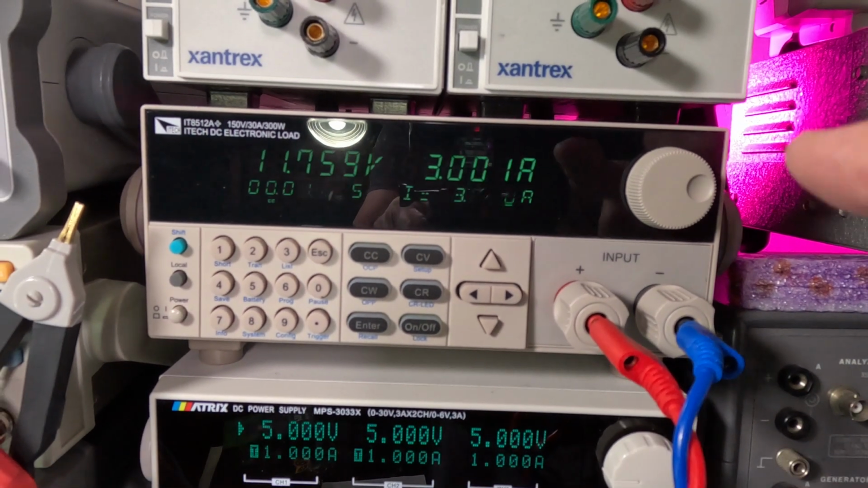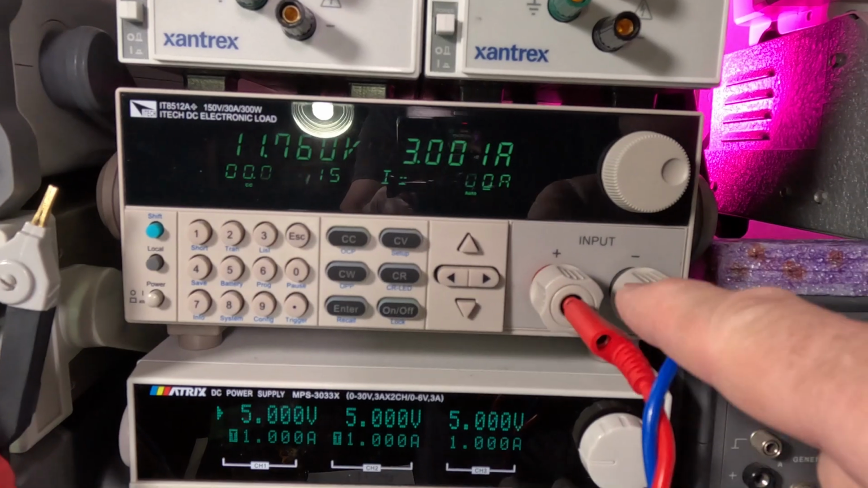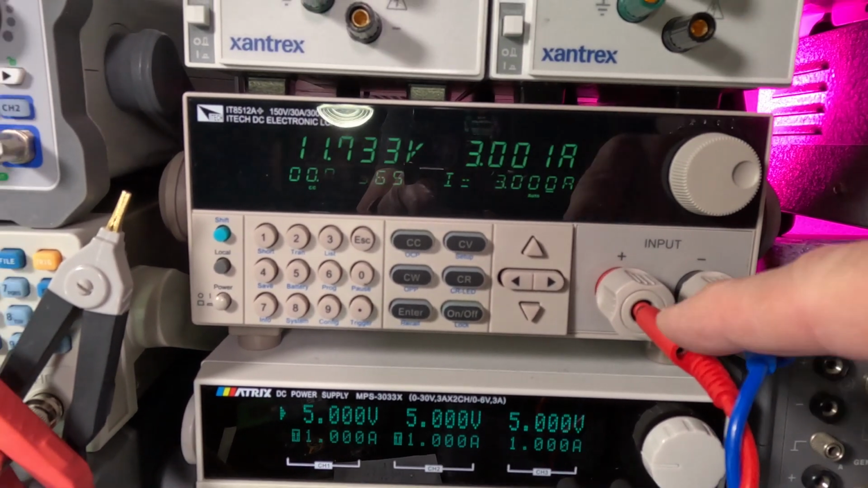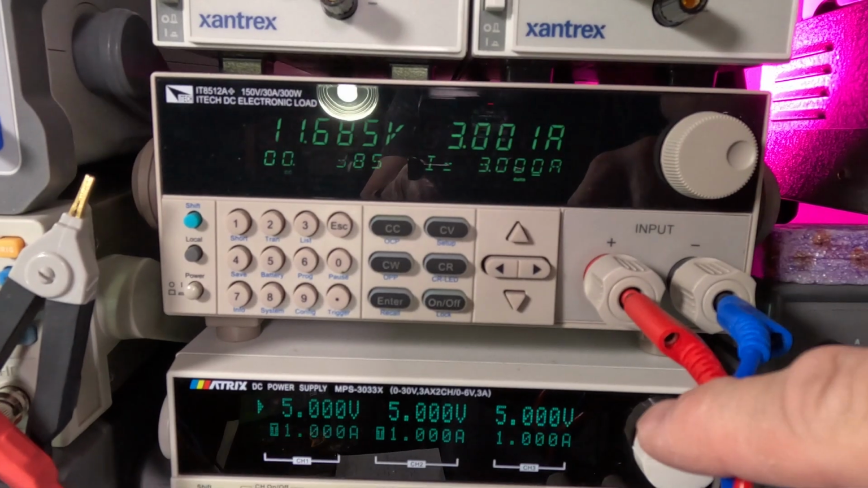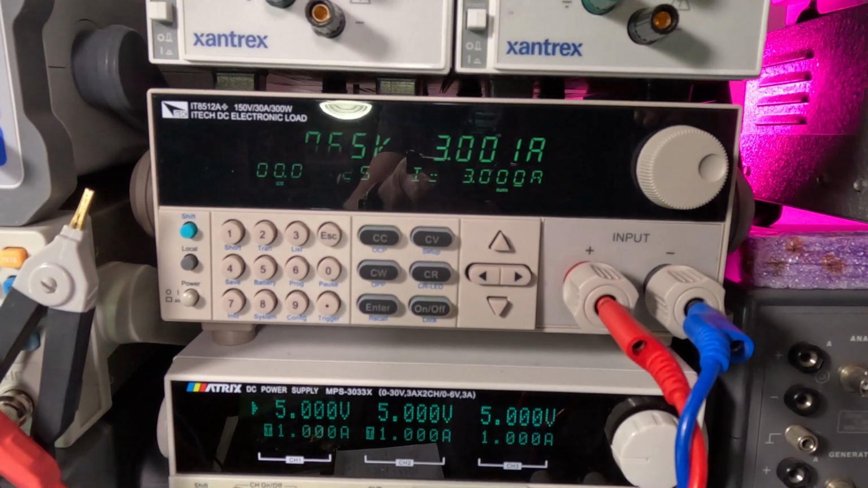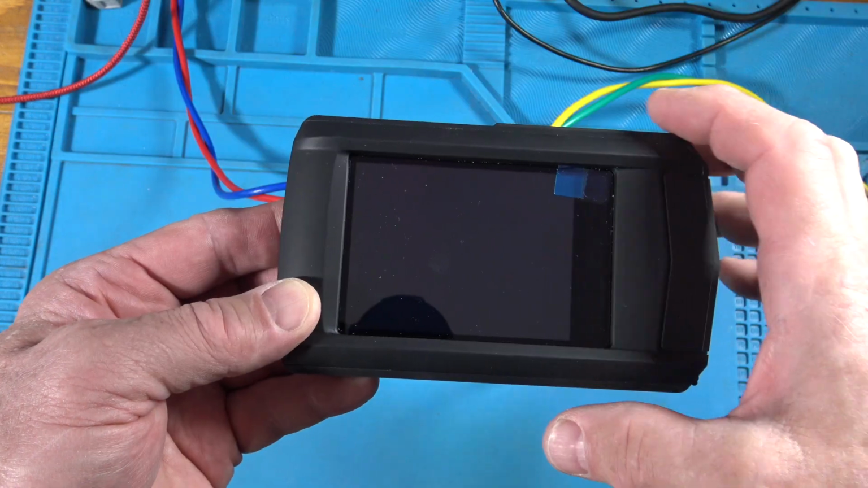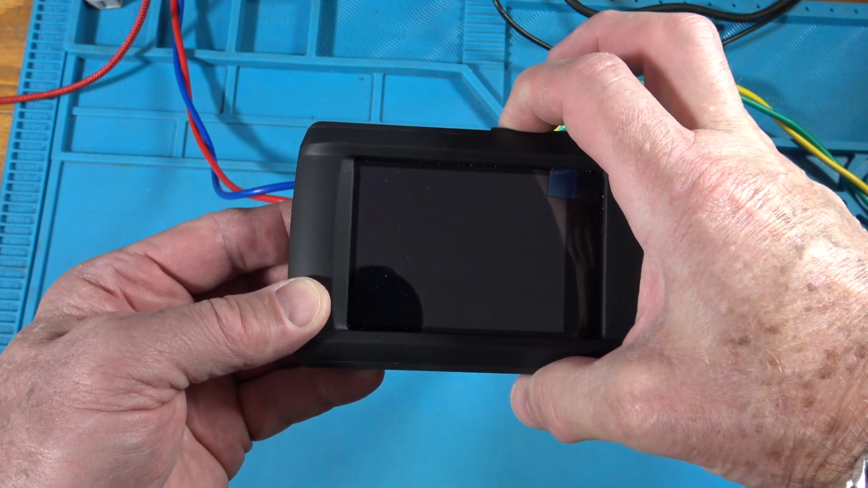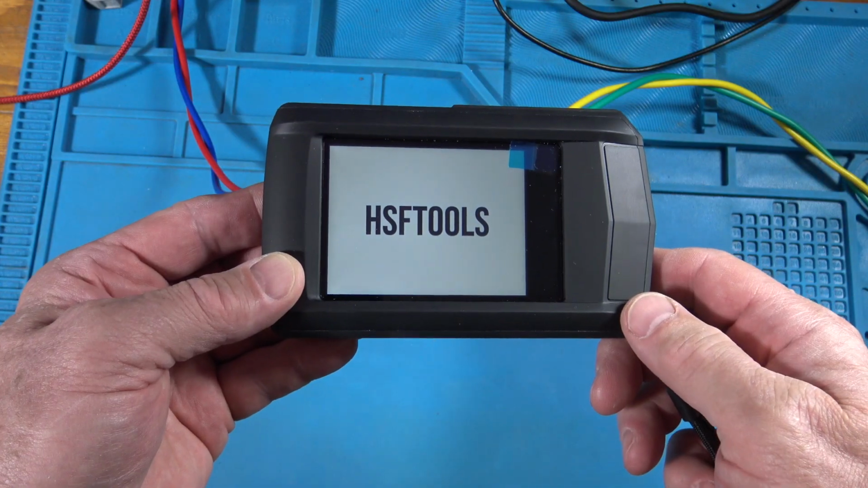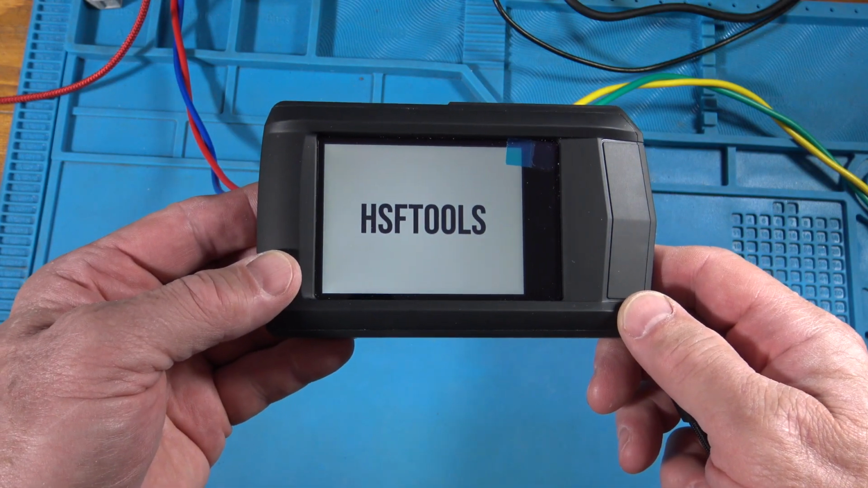After the Uni-T puts power into the board, we go to the load, red and black wire from the board: 11.77 volts, essentially, 3 amps we're pulling into the load. That's how we get our wattage. Okay, guys, let's turn on the power of this thing. Comes up pretty fast.